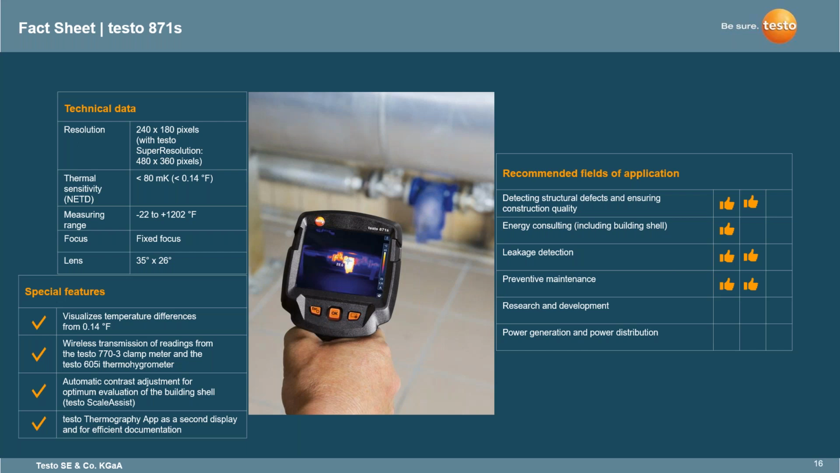This also has the Testo Thermography app, and it also has wireless transmission of readings from our Testo 770-3 electrical clamp meter. So if you're doing any kind of work with an electrical cabinet, you can have the clamp meter connected onto a line. You can get the amperage reading off that line, and it will actually transmit that reading to the screen of the 871 right onto the top of the image when you have that connected.